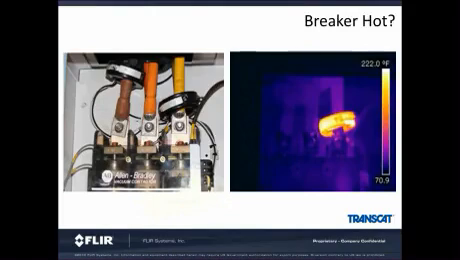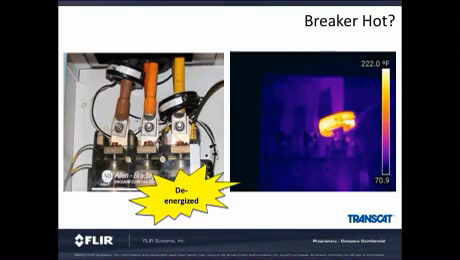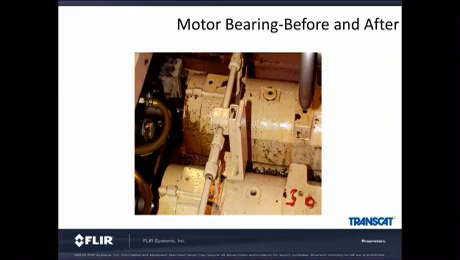Here's an example of how a camera can quickly find a dangerous situation. The breaker is de-energized, but the CT is hot. The customer had already repaired this 3 times, but this was an ongoing problem. There was a loose and vibrating connection between the transformer and this connection that made the CT act as if there was current. This would never have been on the list for a normal IR survey because it was de-energized. But the fact that the electrician had a camera at that moment in time, he was able to discover the problem and finally fix it.